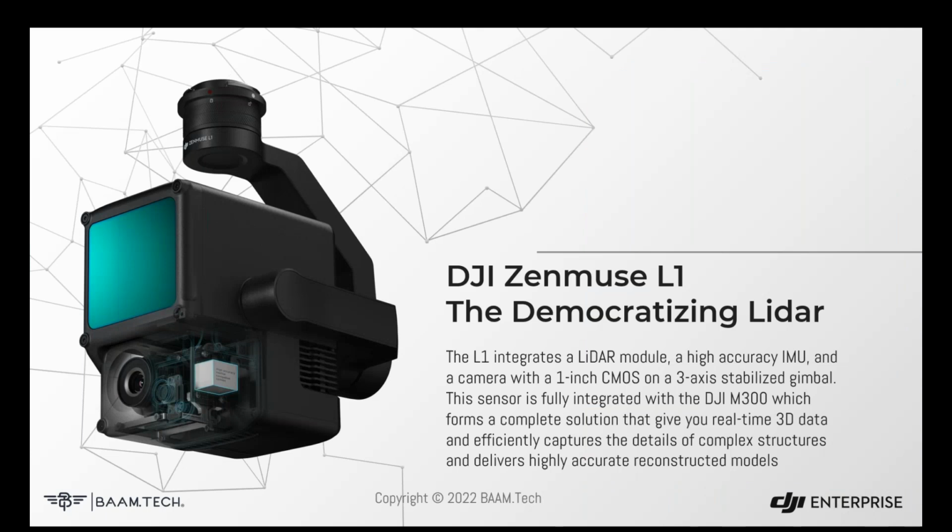So the L1, to me, is a very fascinating piece of hardware. I've been, as Ron mentioned at the beginning, working in this industry for about 15 years. When I started, I worked with the ZI digital mapping camera and the Optech Gemini system. These are systems that were over $1 million. They're not things that were easily accessible. When I was in college, you didn't have access to these types of tools.